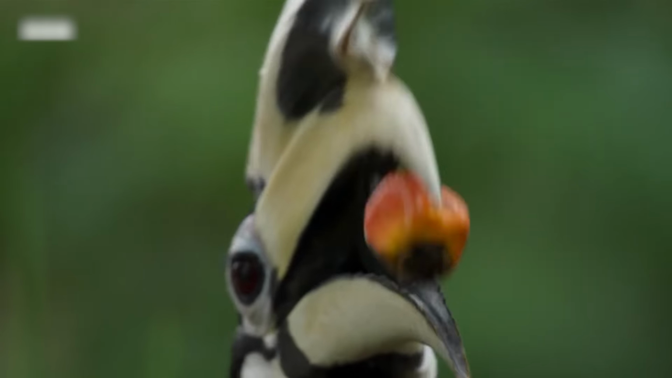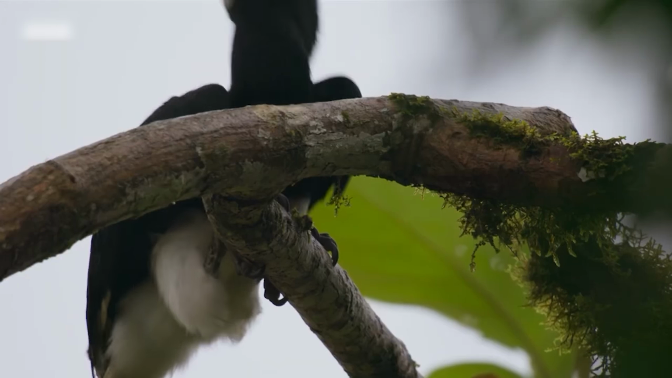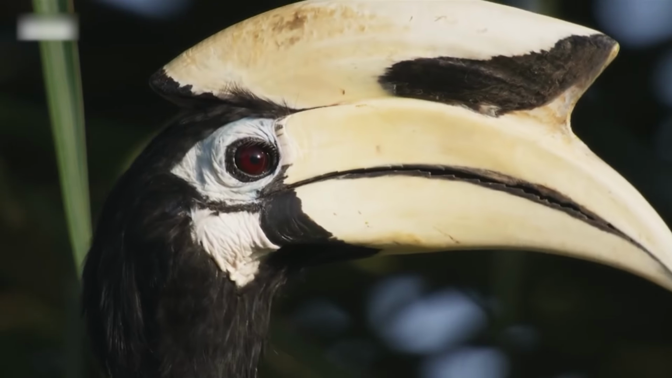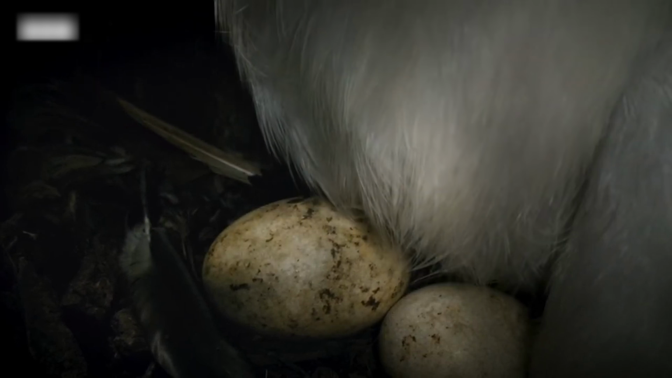She keeps them safe for 6 weeks until the young have grown and fledged. Then the whole family breaks free from their confinement. This devoted couple works together, ensuring their young one's survival. He delivers food while she nurtures their eggs, a true partnership, showcasing the beauty of teamwork in the animal kingdom.